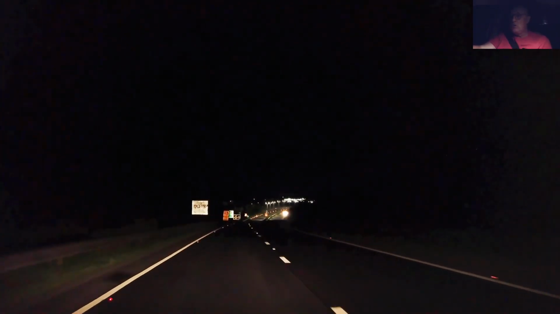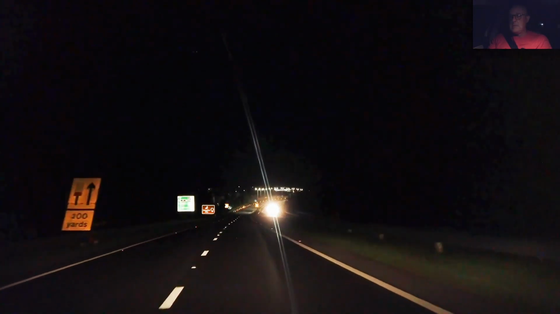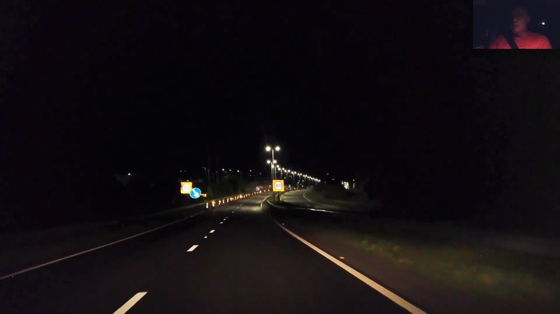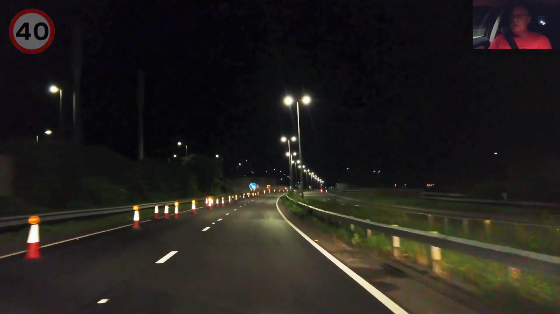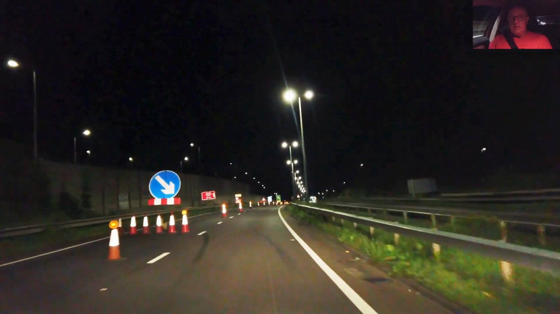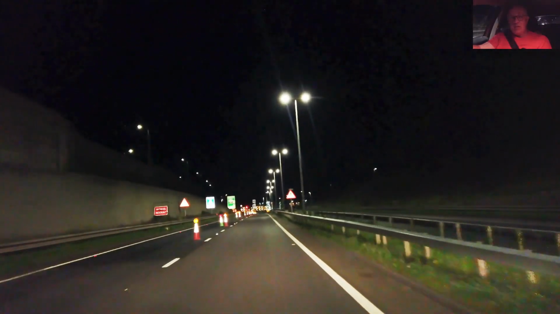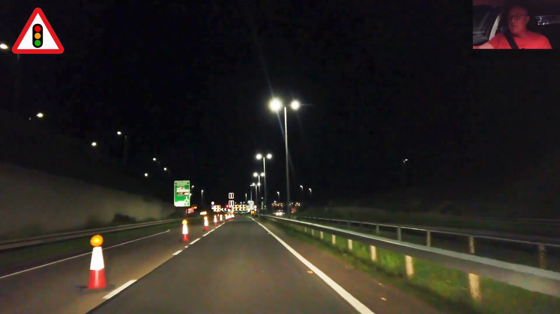Got some more coned off area section. Down into 40-mile-an-hour zone. At least it's all illuminated. Looks great, doesn't it? I'm thinking for the DJI, assuming it's picking it up.